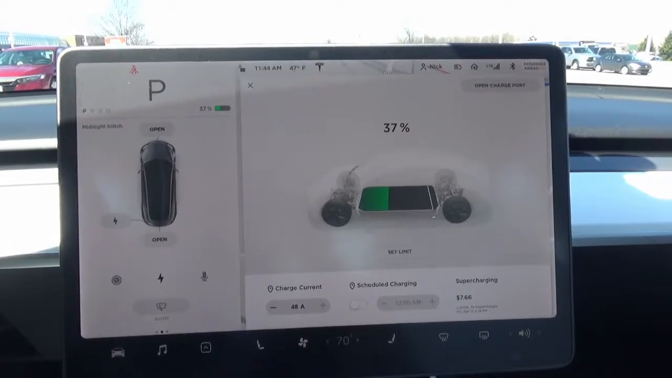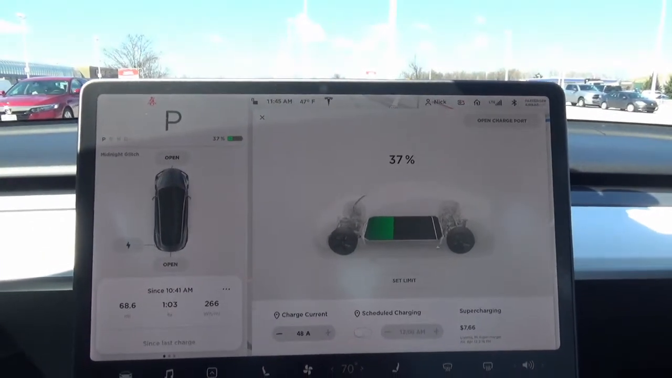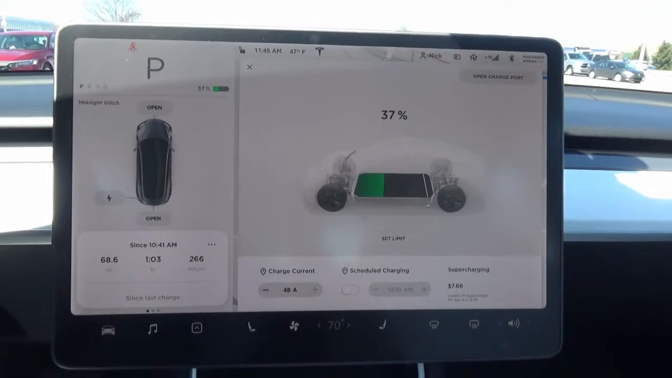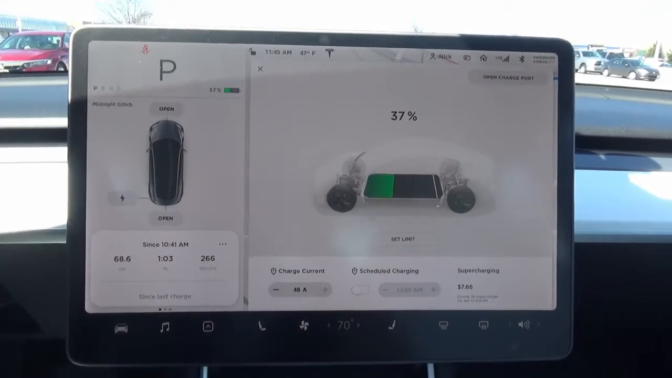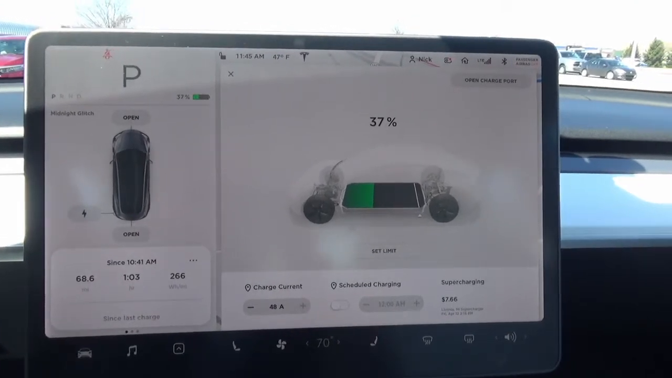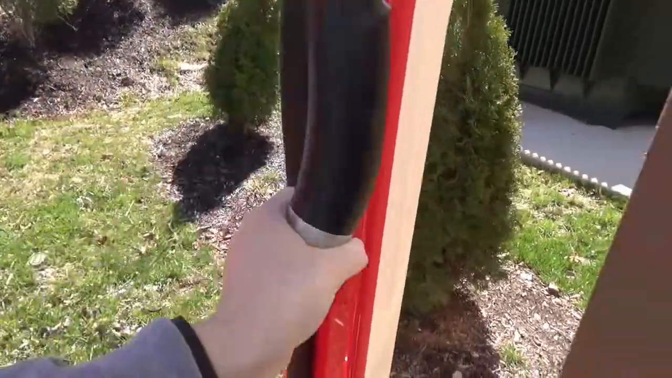Alright, I made it to the Toledo supercharger again at 37%. I had 266 watt-hours per mile over the just under 70 miles I traveled. So I'm gonna charge up here and probably gonna walk over to get some food at McDonald's, just something really quick. Then come back here and head off the rest of the way. Again, do the typical plug-in.